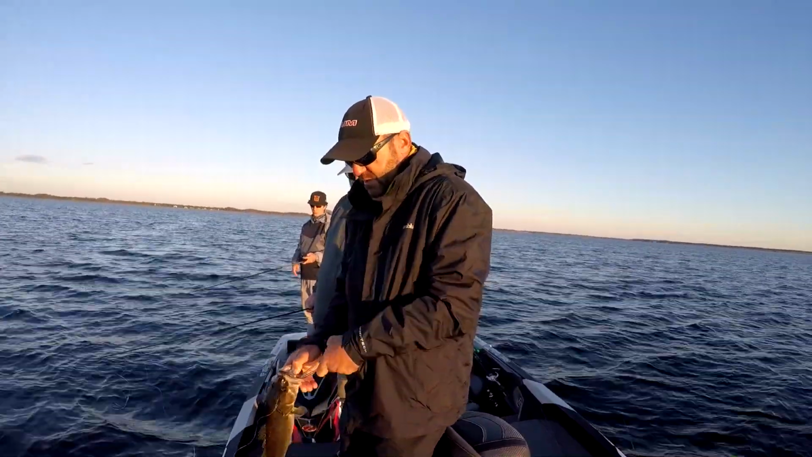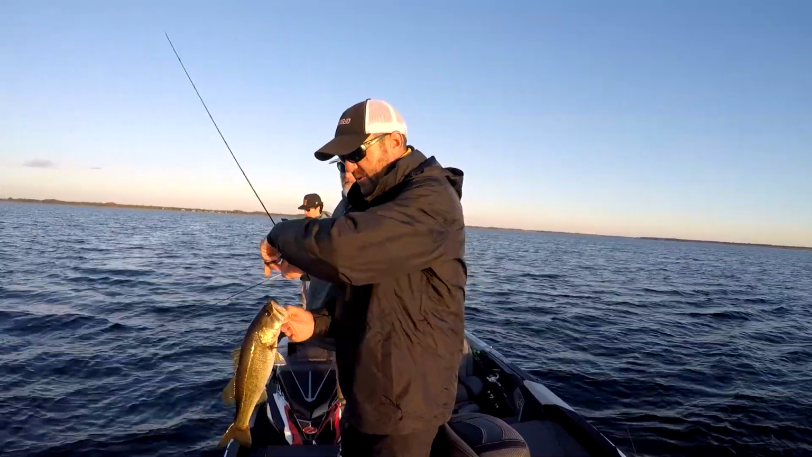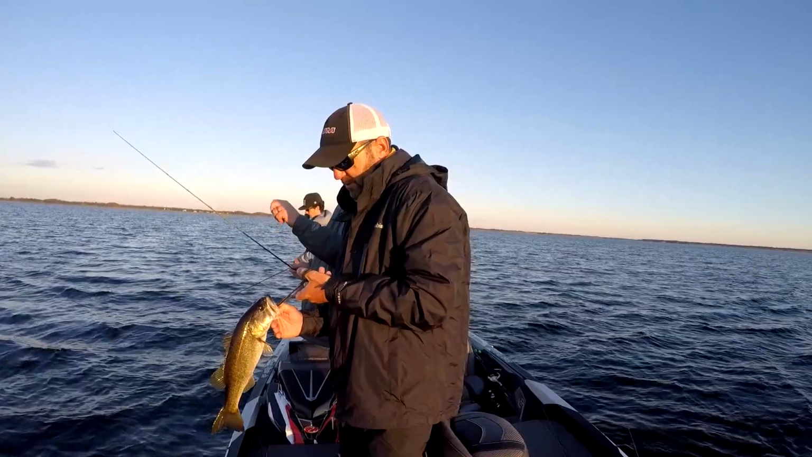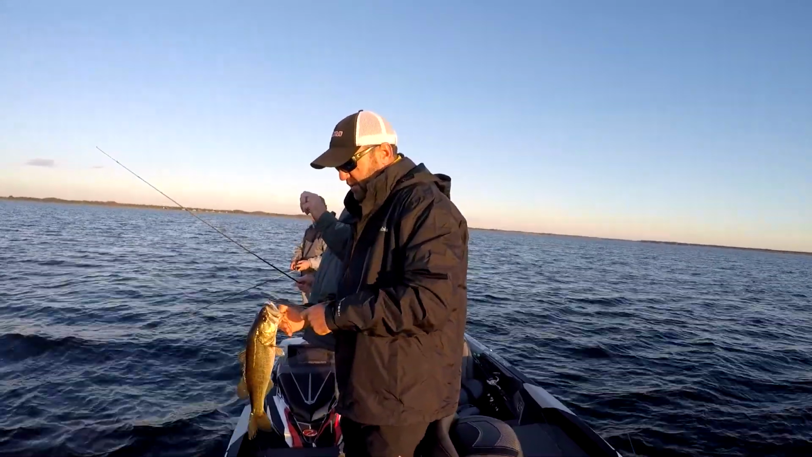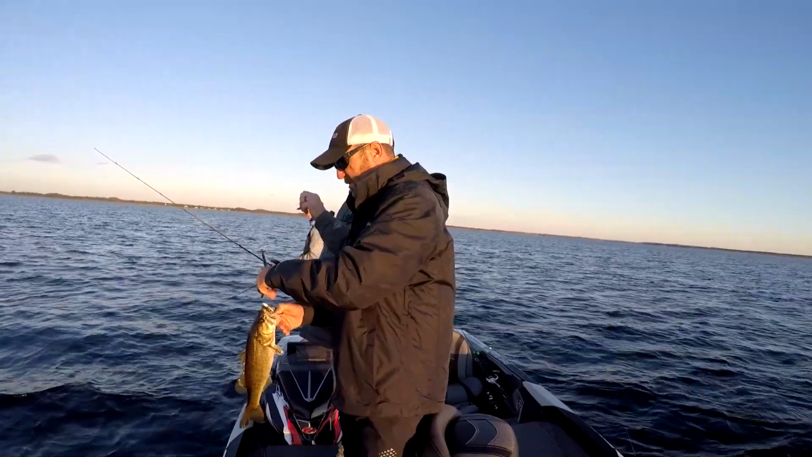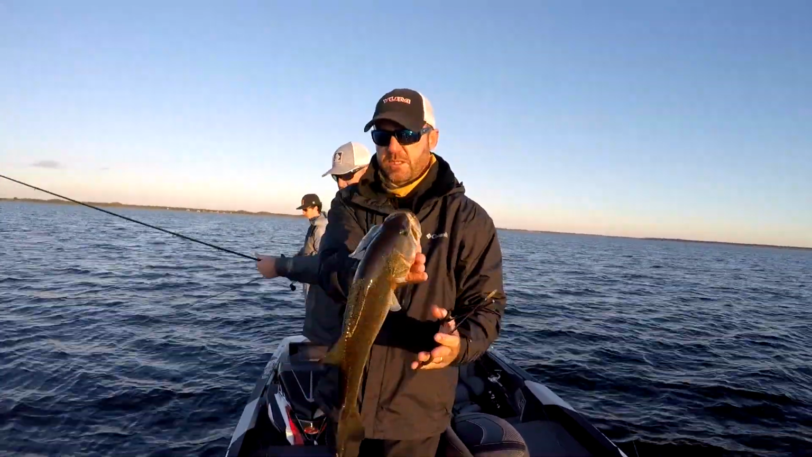It's good to see, though, that with the weather change, we've had a week and a half of overcast, which is very uncommon here in Florida. This is the first morning these fish have seen sunshine in over a week, and they're still out here biting. A little smaller, but there's some good fish out here.